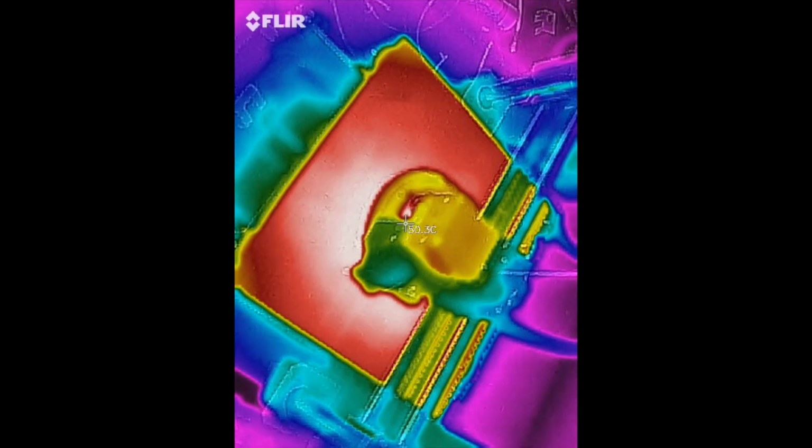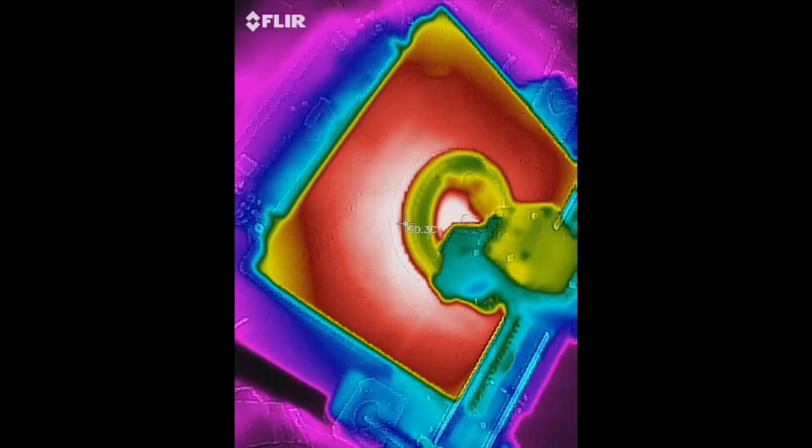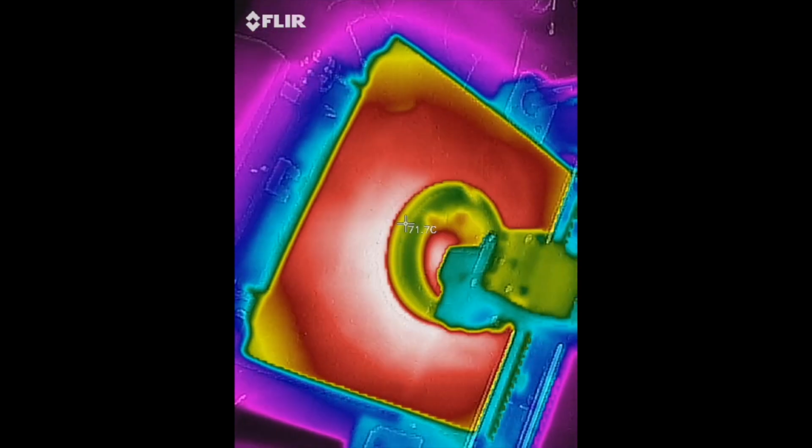And now for extra content, the Prusa MK3 heat bed. As you can see, it also has cold corners. I guess it's just a matter of the way they're designed.